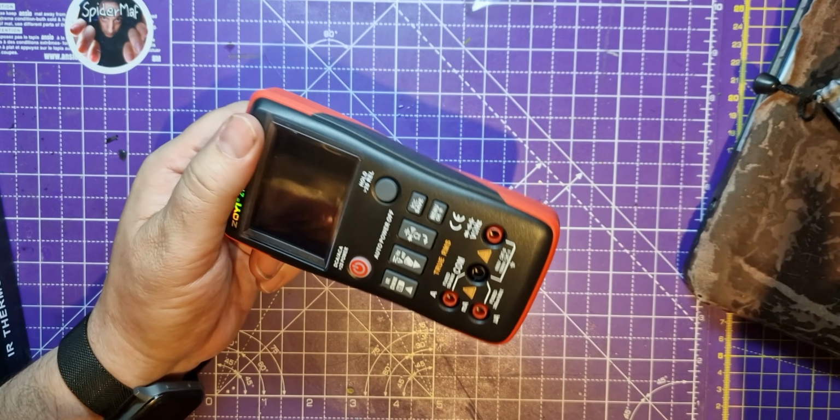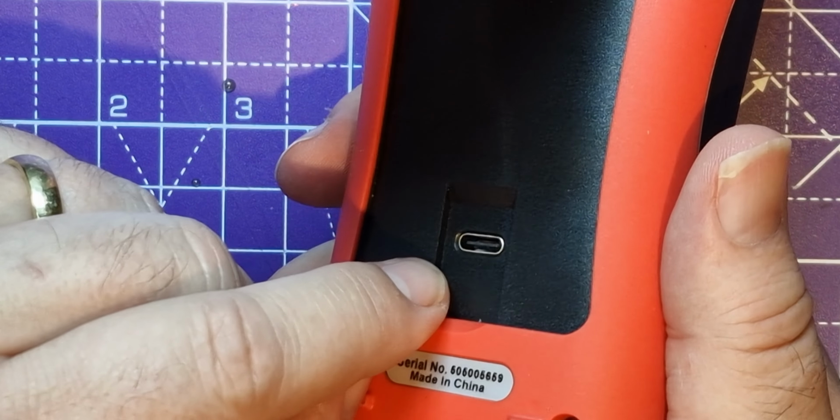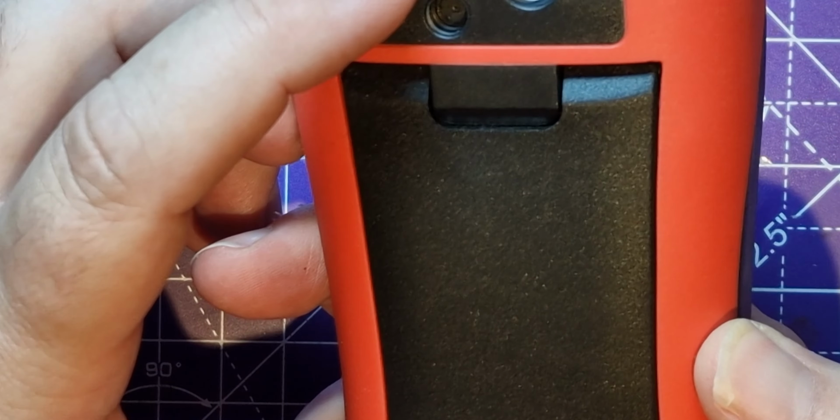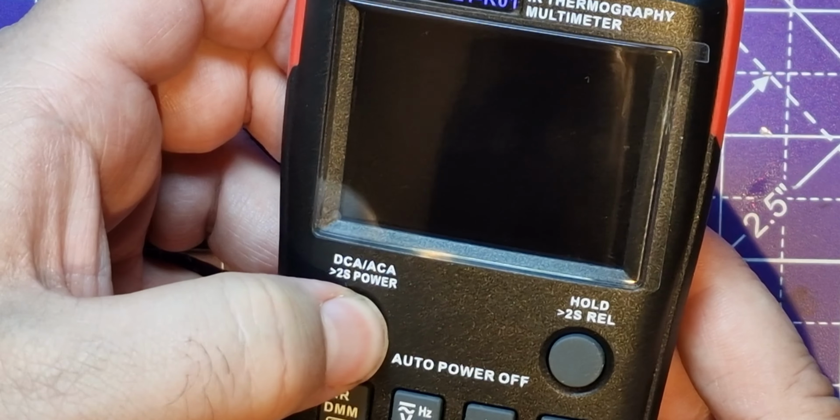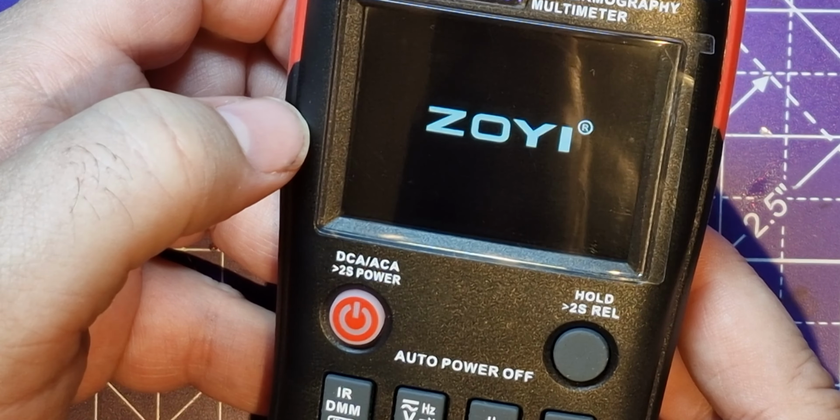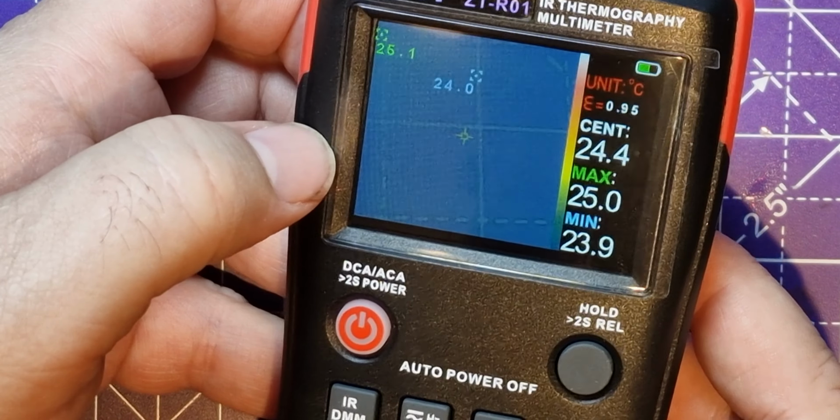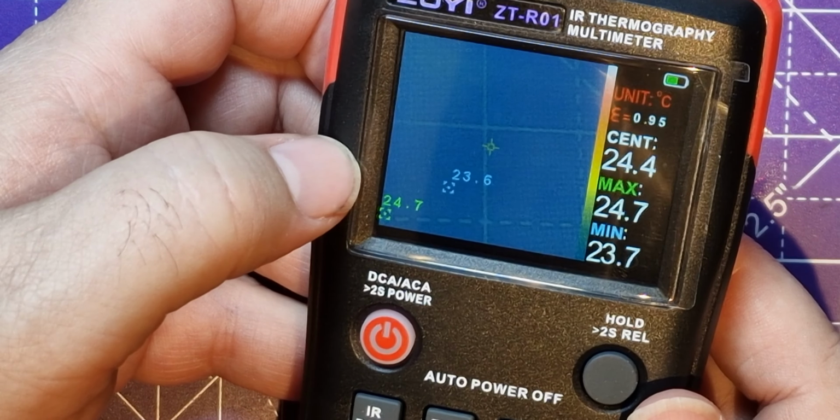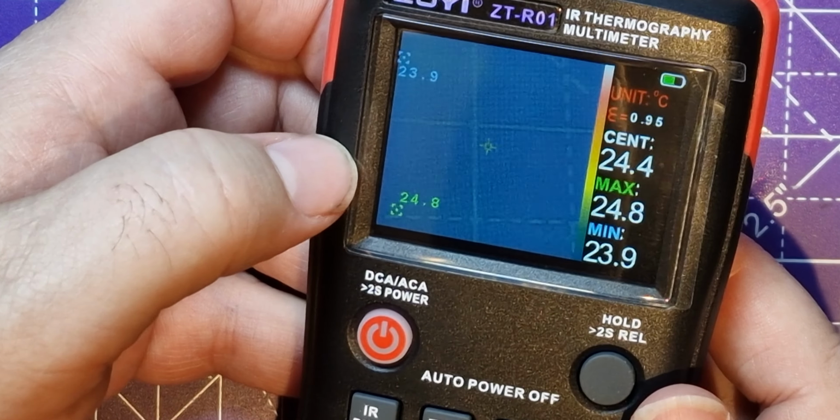It comes in a nice little bag. Zoyi. Okay, so USB-C on the back. And it's got a little camera on it. Is it just going to be as easy as turning it on? There's a little camera on. See, that's showing the desk. So it's saying that it's all over the place, but maybe 23 degrees.